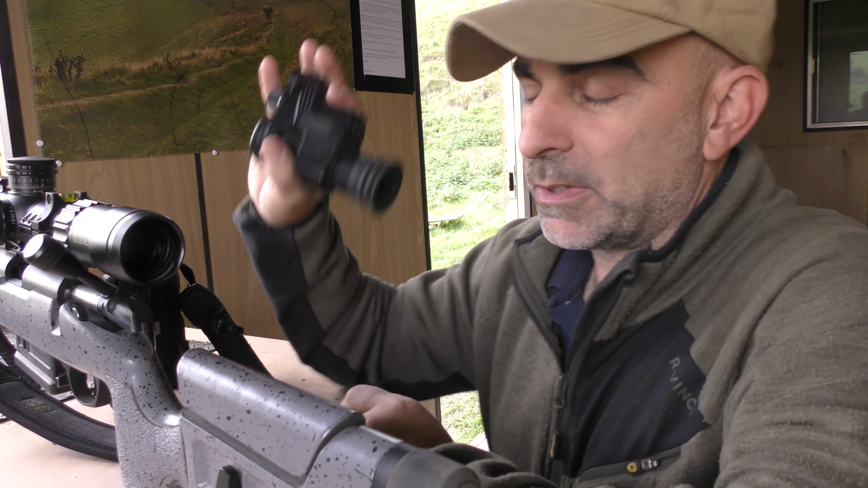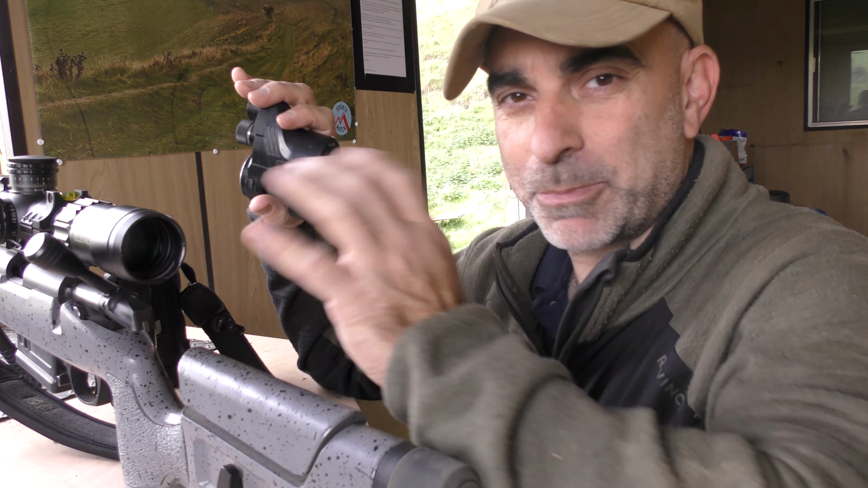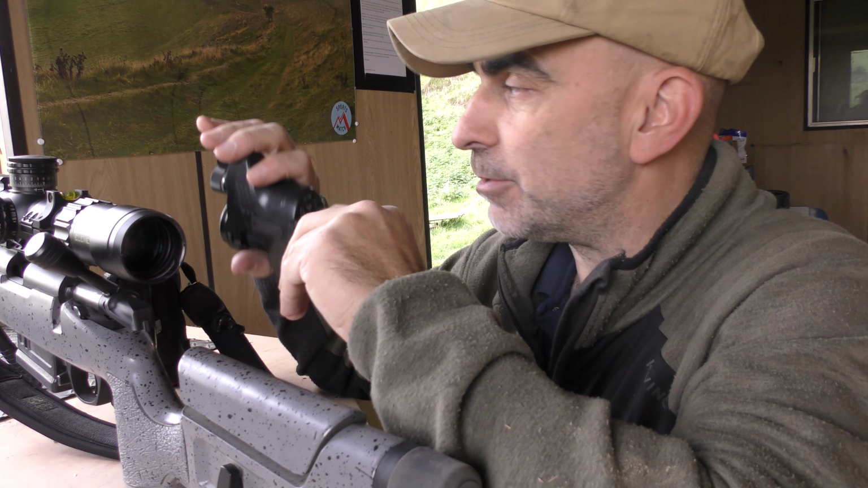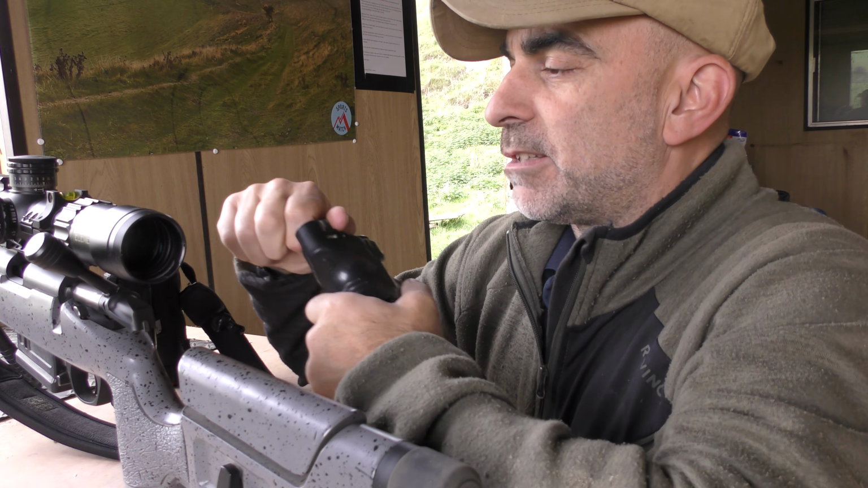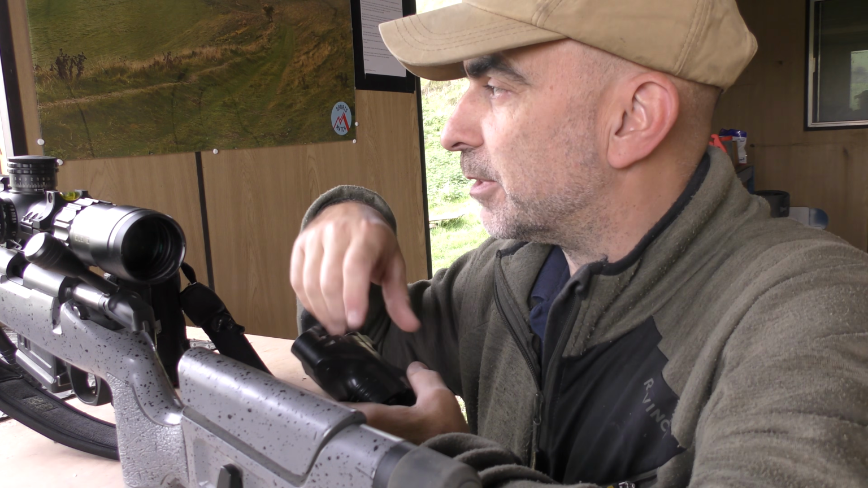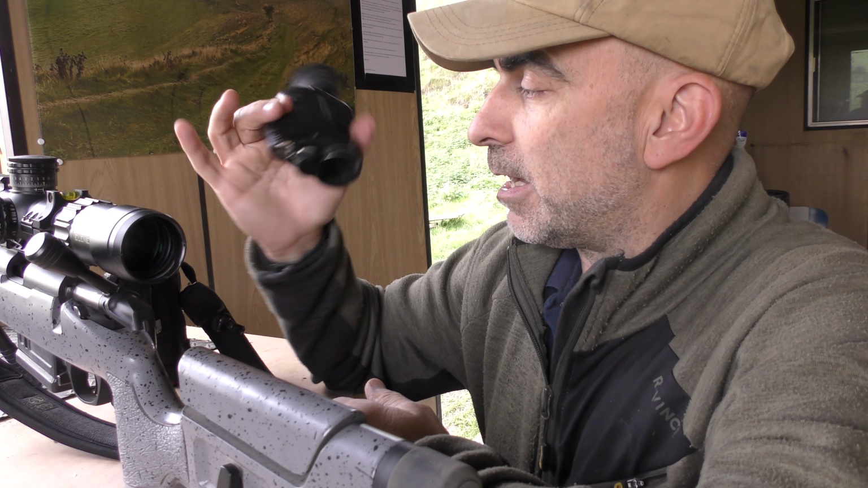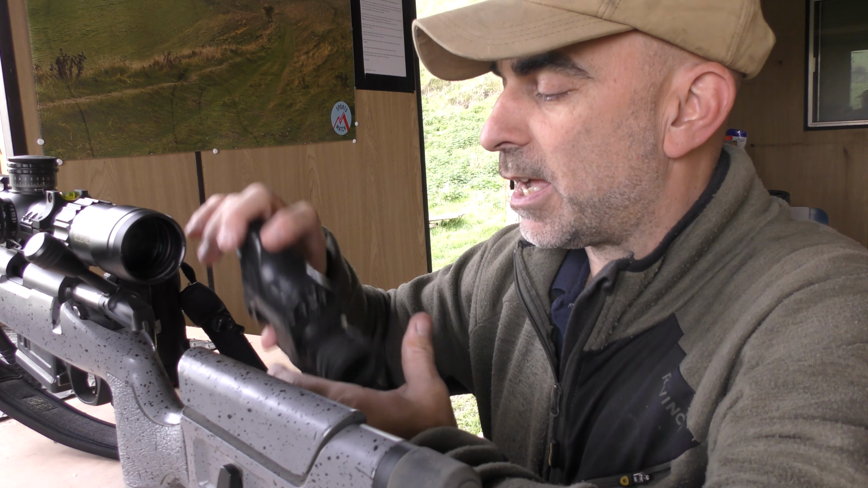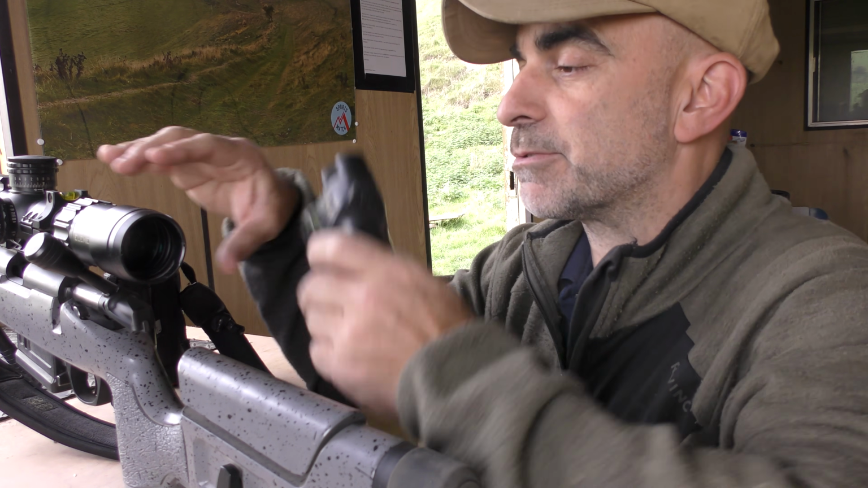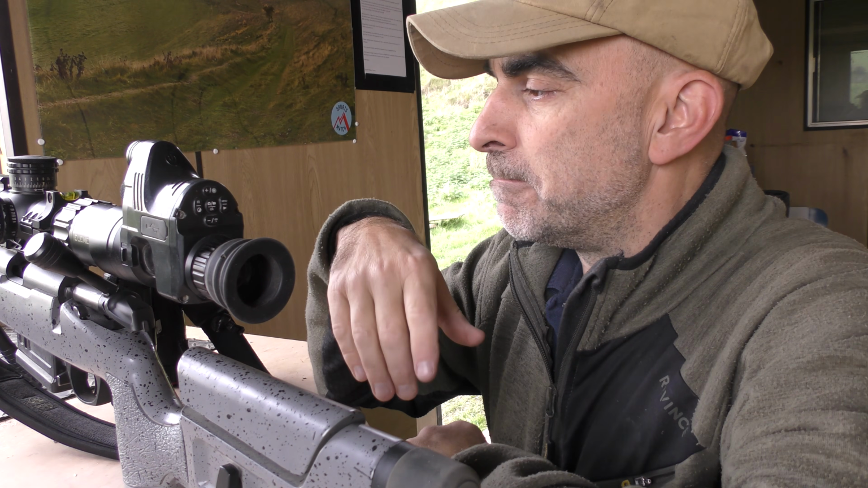Right, well, ever the professional, I've forgotten to bring with me my long range camera that I use to zoom right in. So instead of filming the shots with a camera separately, I'm just going to film them directly through the scope. To do that, I'm going to use a PARD 007. It's a night vision add-on, but it's got a colour day screen as well. That just clips in the back of the scope like so.